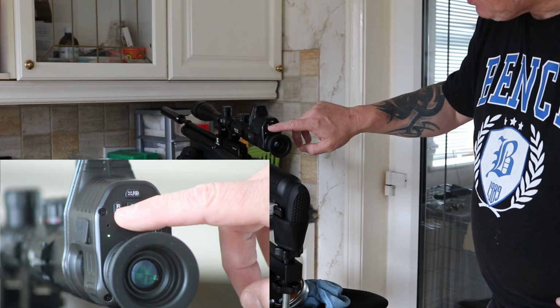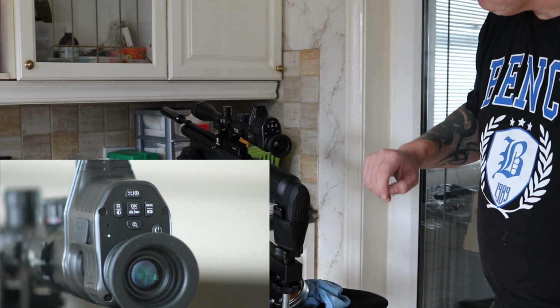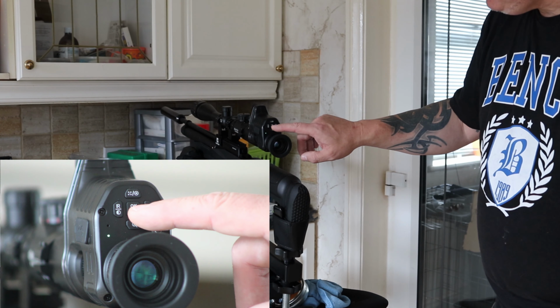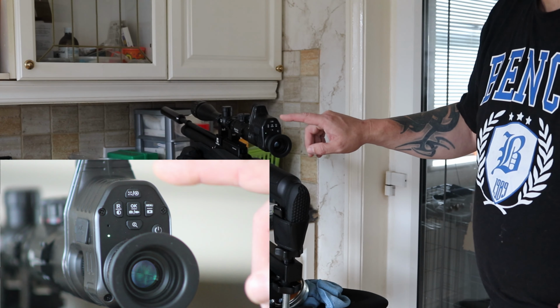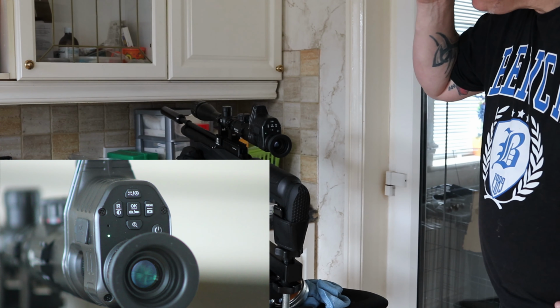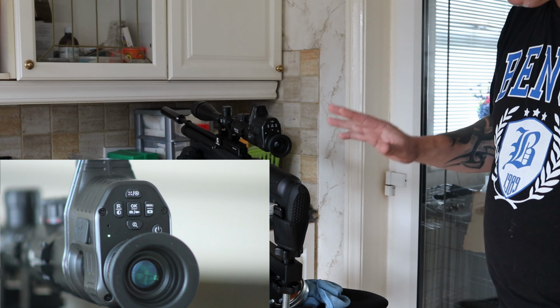Over here on the left hand side, you've got your IR. That's to turn your infrared on in the night time. If you wish to record anything, you use the OK button in the middle. Also the OK button is used when you're going through the menus as well. So that's explained there, the 6 buttons, what they do on the back of this scope.